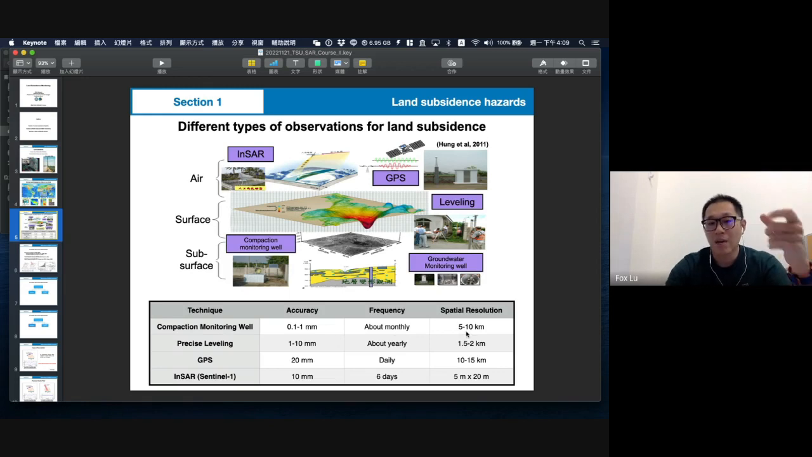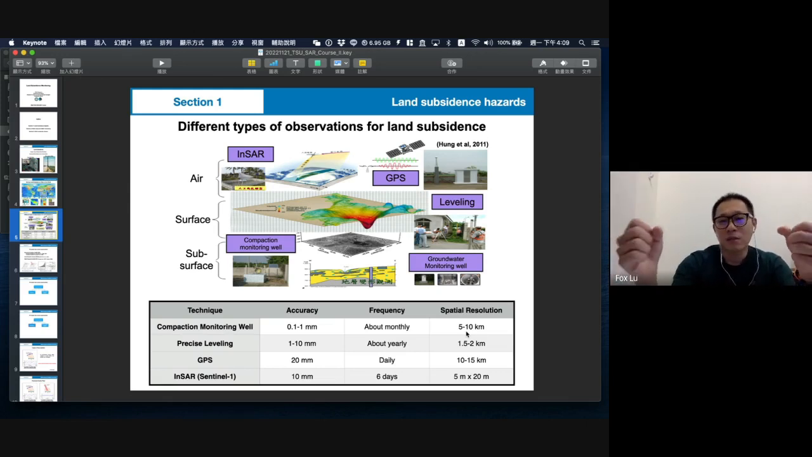And for every well, the distance should be 5 to 10 kilometers. It is somehow not dense in the subsided area.